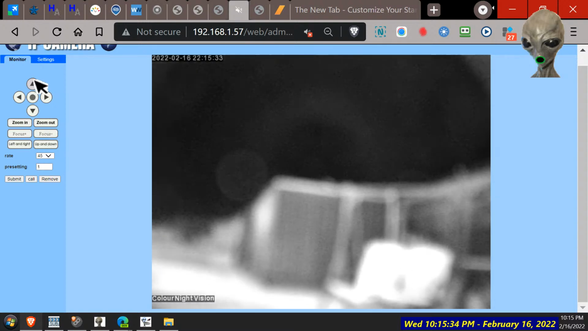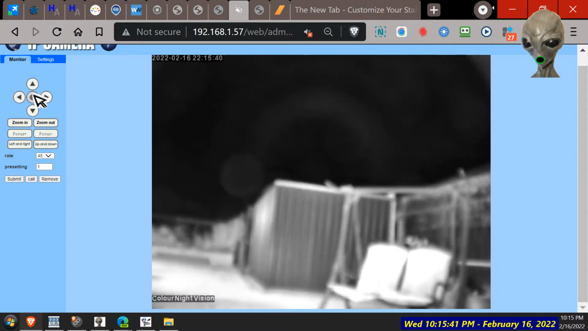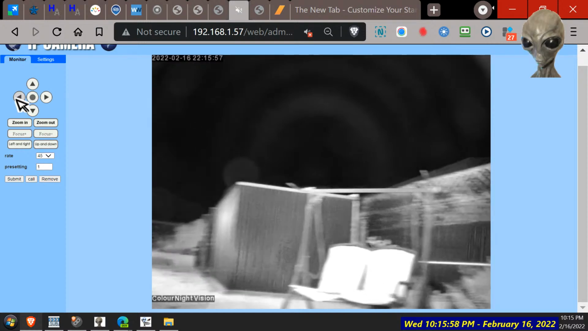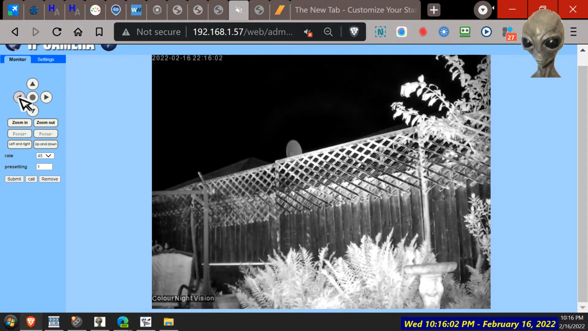Too high up. So we're back over that far, or too far that way. Focus. There we go, coming into focus. So yeah, we've got these funny ring patterns happening, which we haven't seen before. But we know it's internal camera reflection. If you got that as a photograph on a UFO channel, they'd be saying, what's these funny rings in the sky?